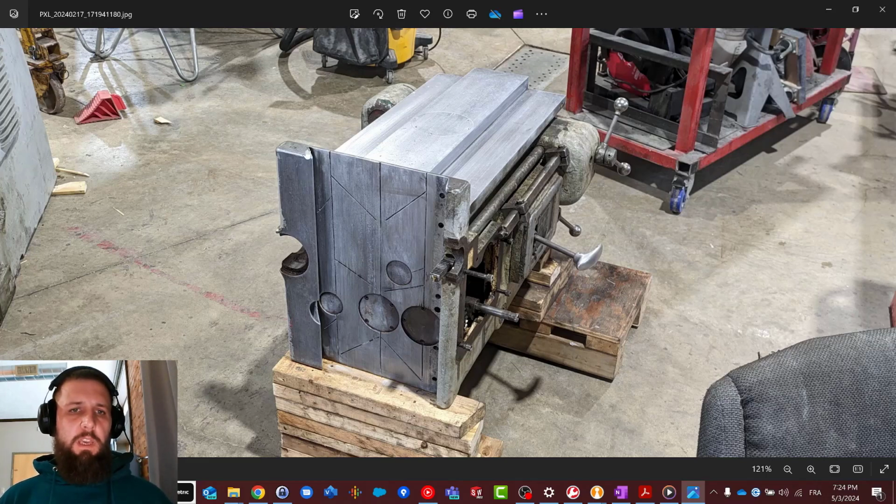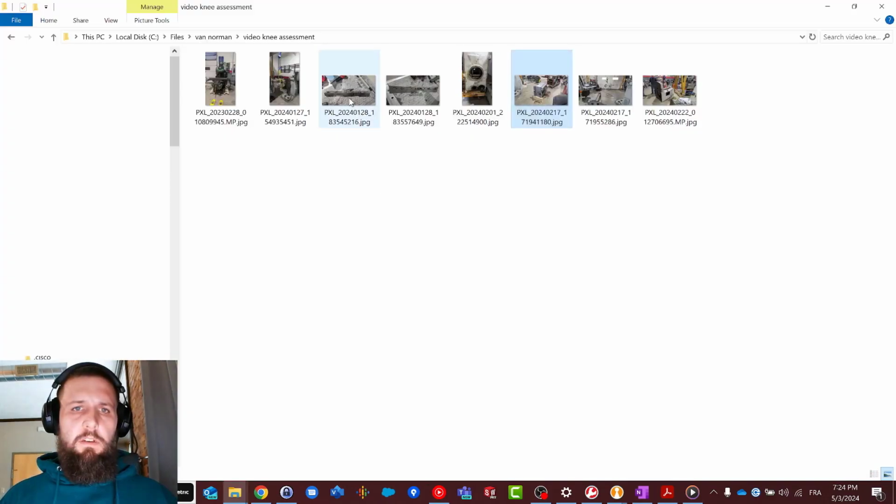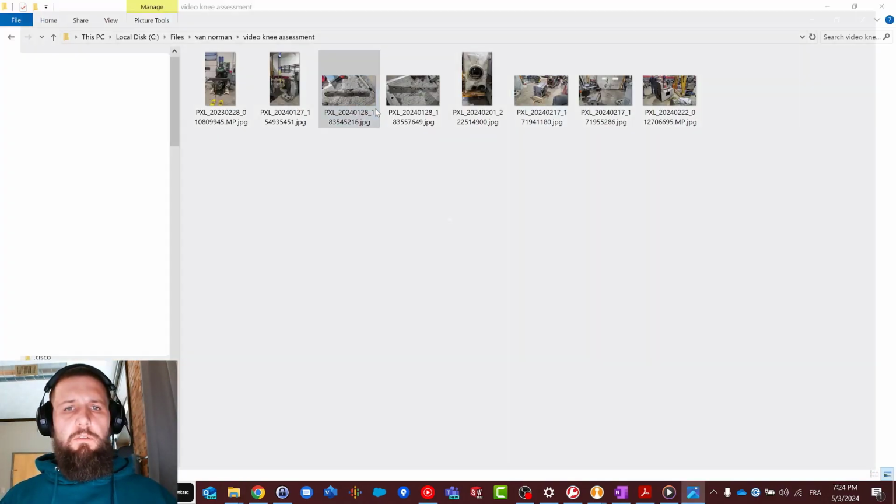On one side, we have a standard straight dovetail, and on the other side, we have a double angled gib that is bolted to the surface here. Here are a couple of pictures of the gib itself.